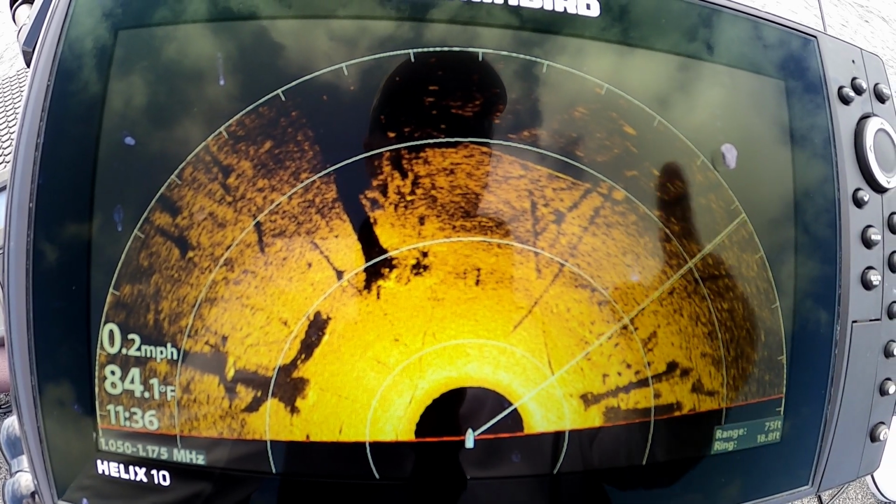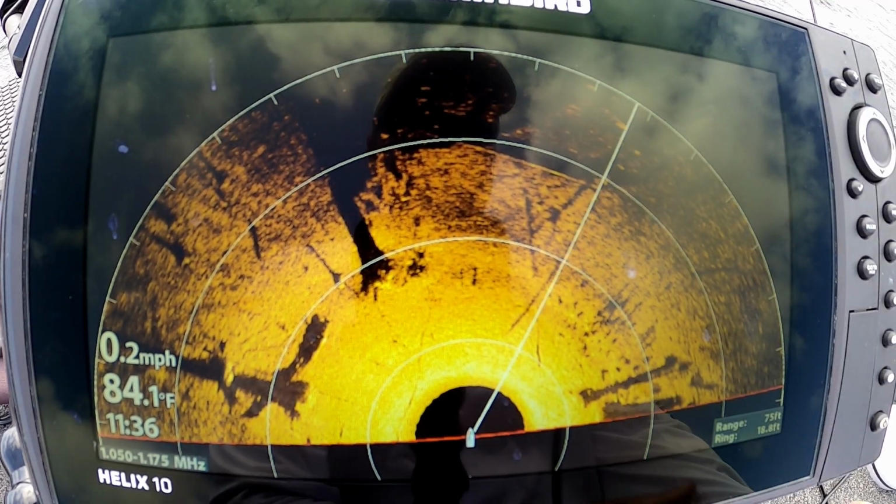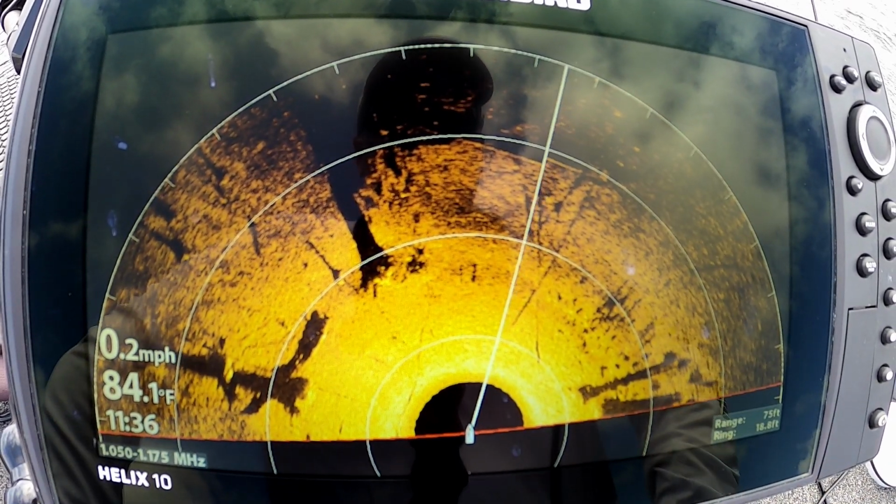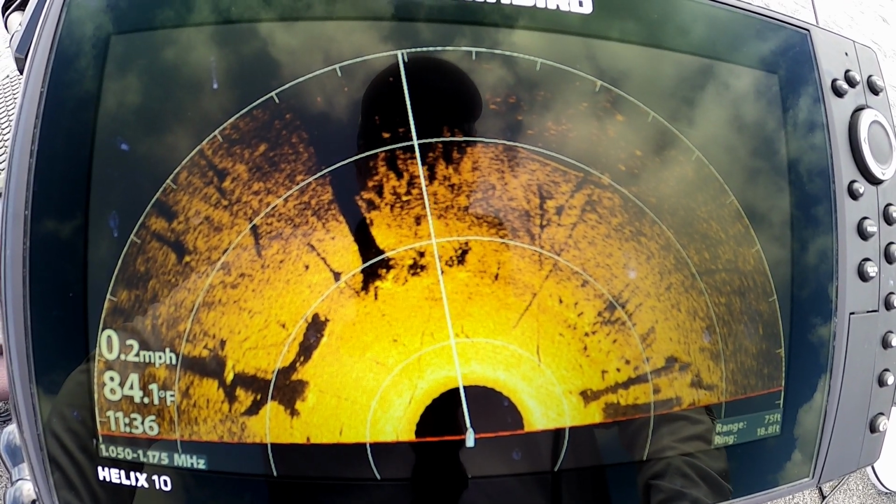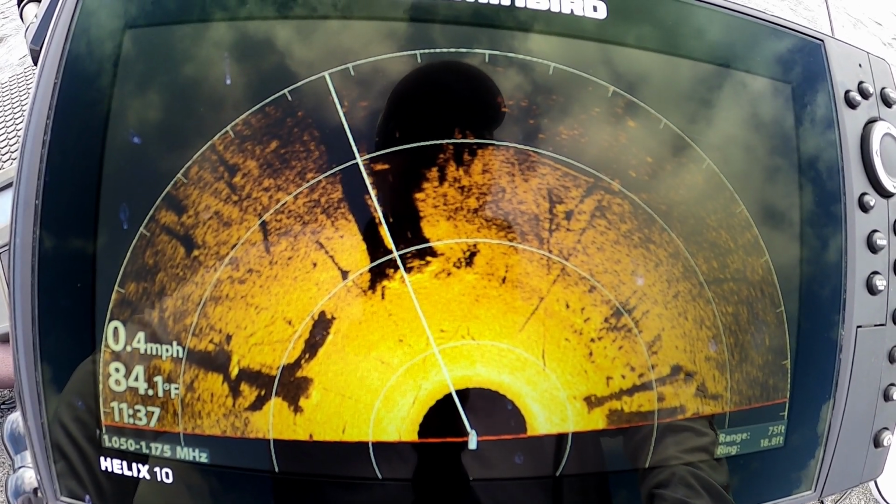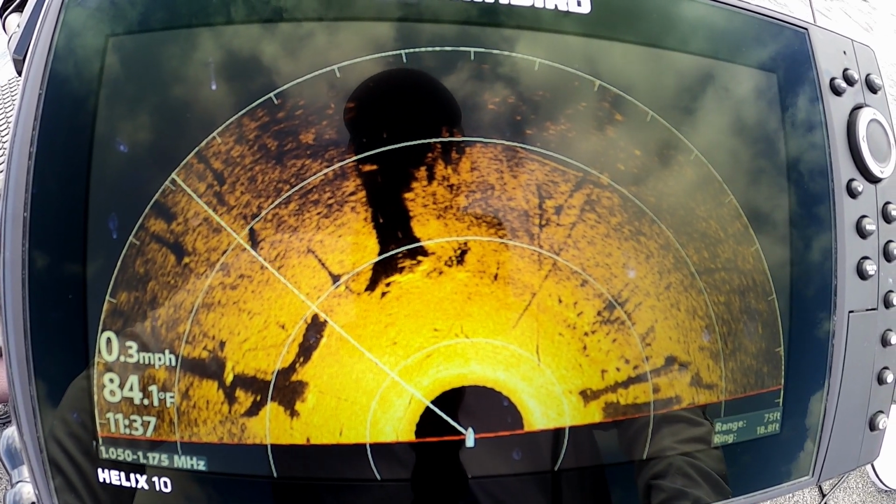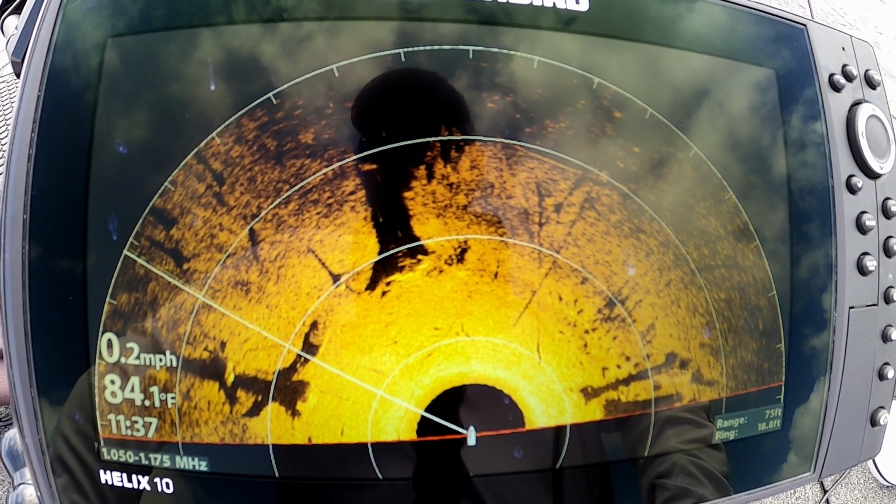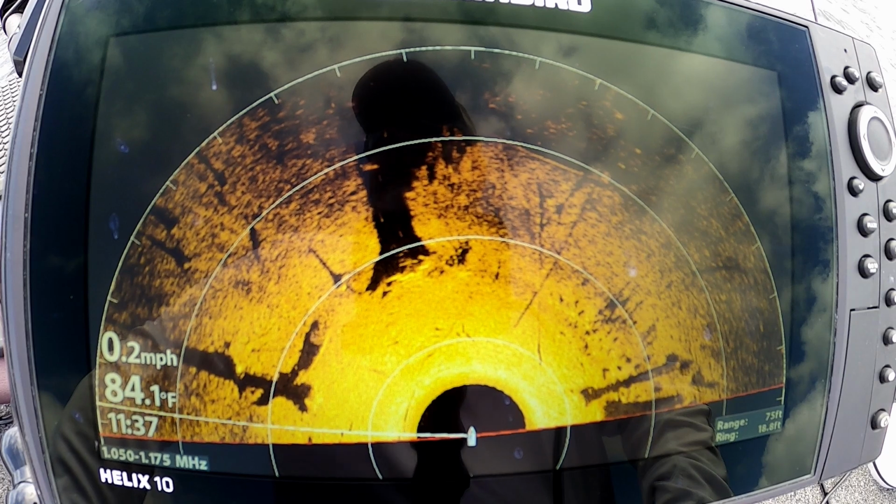Now I could turn this to be 360 degrees and be able to see behind the boat, but I find that I get a little bit bigger screen on this little 10-inch monitor if I just look at the front half of the boat ahead of me where I'm going. That's what I typically use it for, and it's definitely another addition to your tool set, and some days it can definitely help you out.